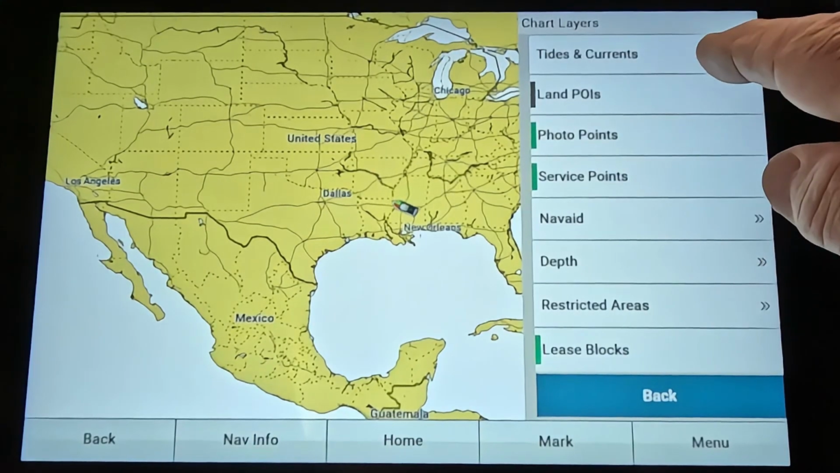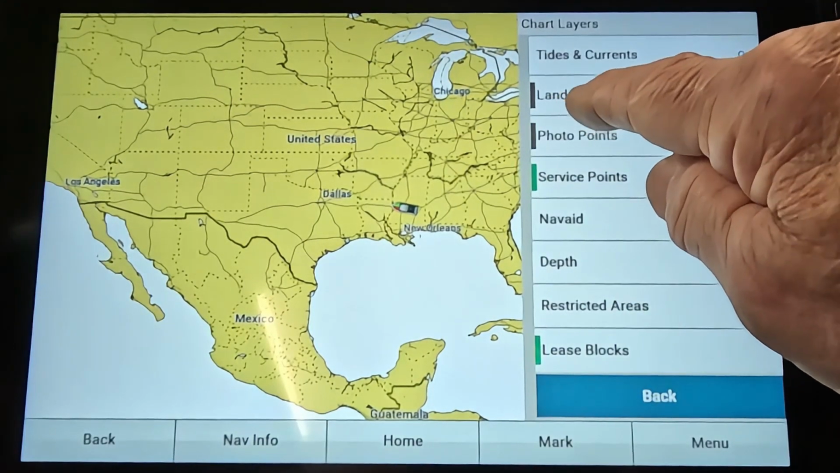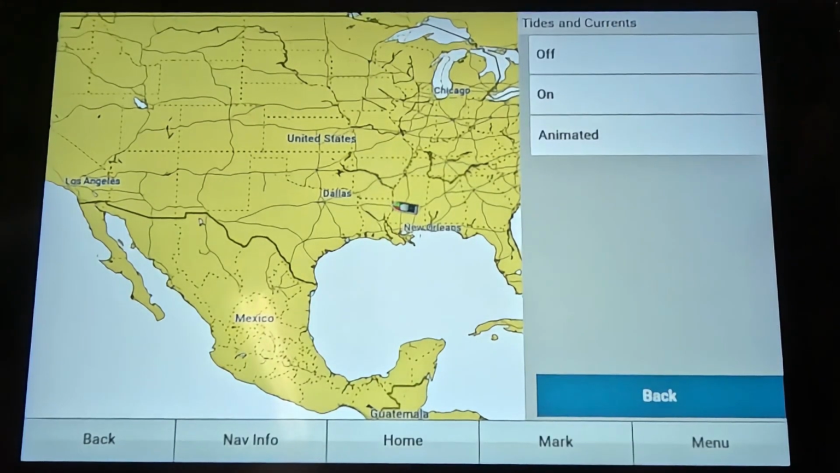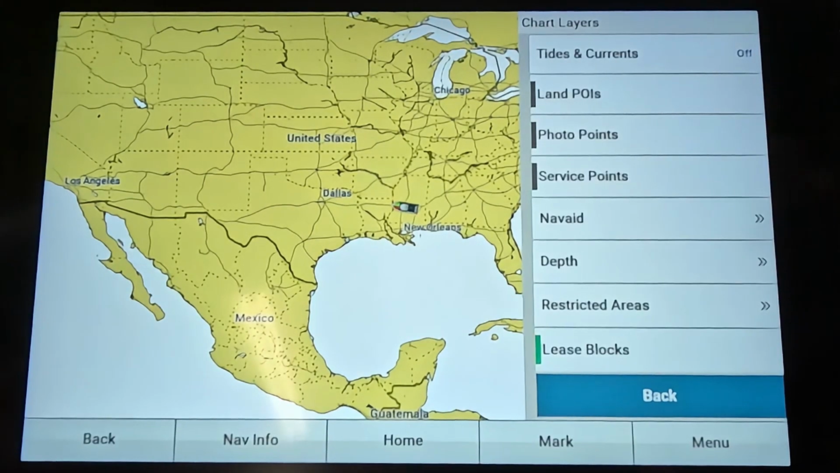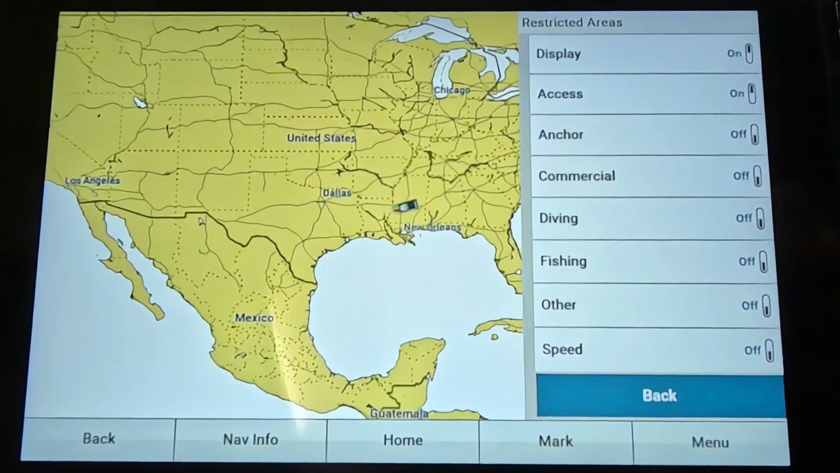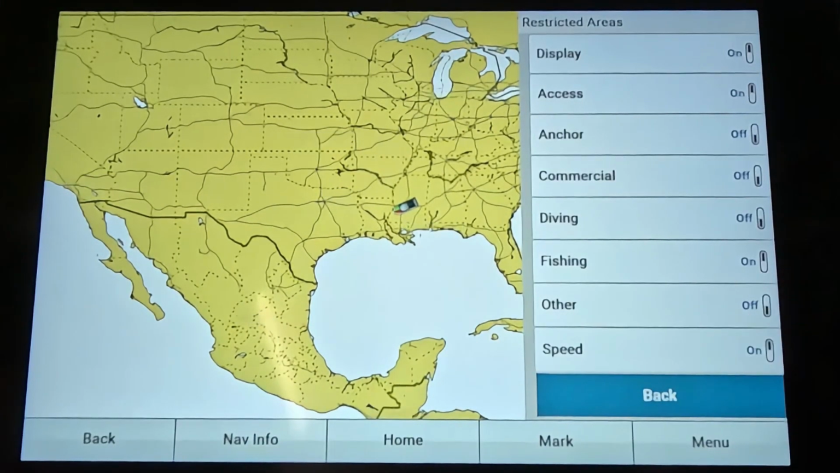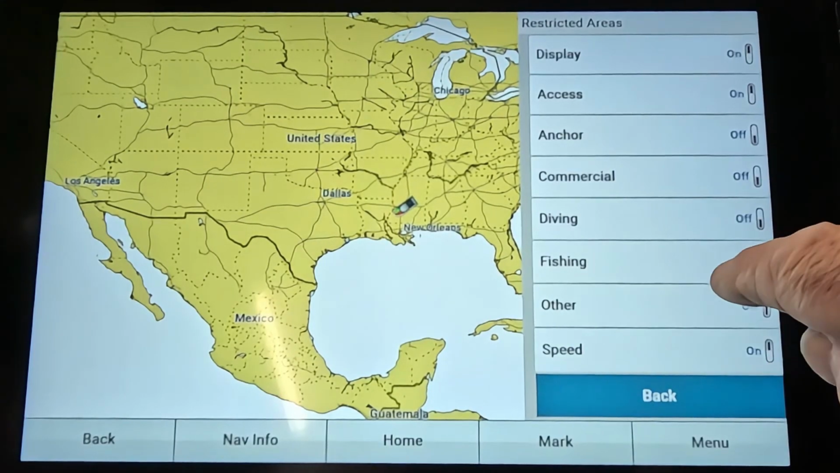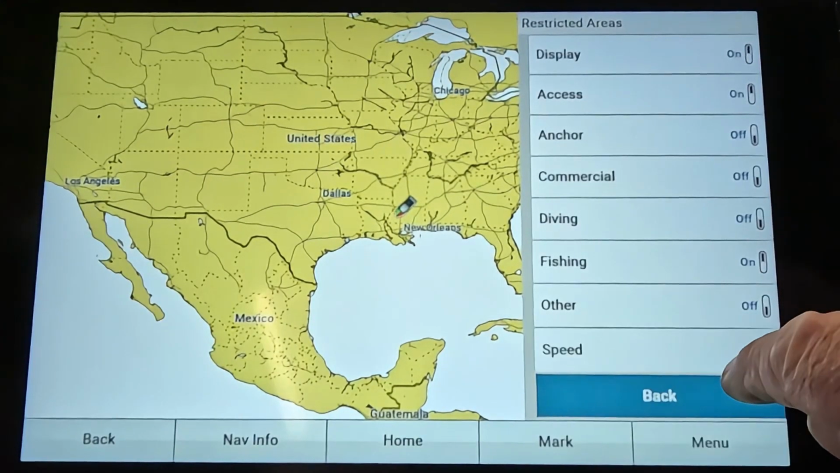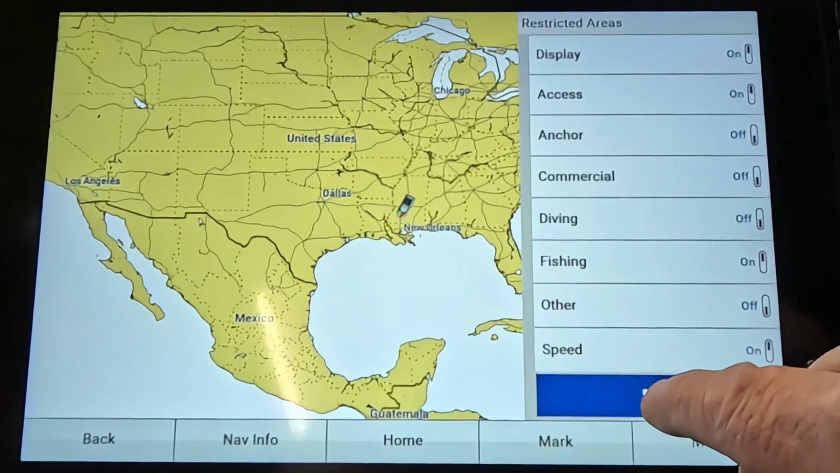Charts. Now I turn this just me. I don't need photo points on. I don't need points of interest turned on. I don't need service. And I definitely don't need tides and currents turned on when I'm fishing in a reservoir or lake like that. Now, restricted areas, you may want to turn that on. I like to keep mine turned on for fishing and for speed in case there's places you can't fish. You want to know about it. And if there's a speed limitation in some areas, especially like the river, you want to know about that so that thing goes off. So keep that turned on.